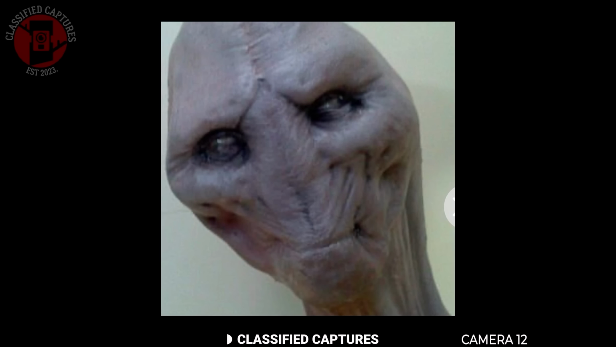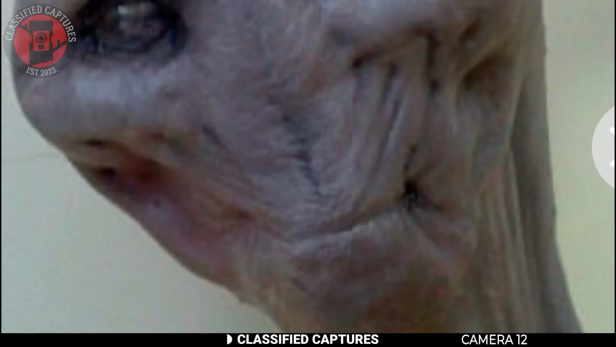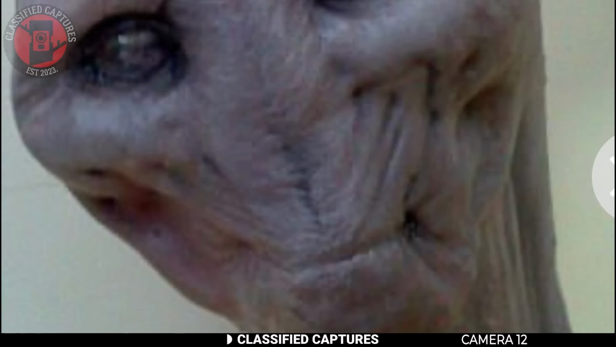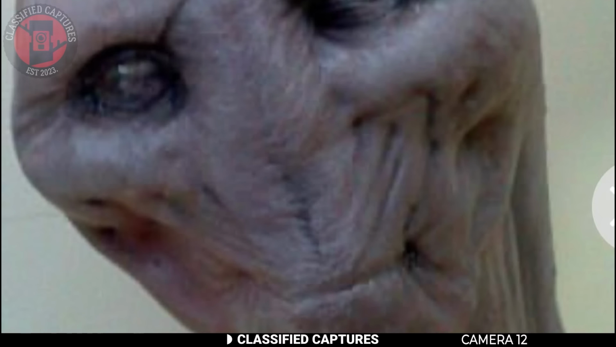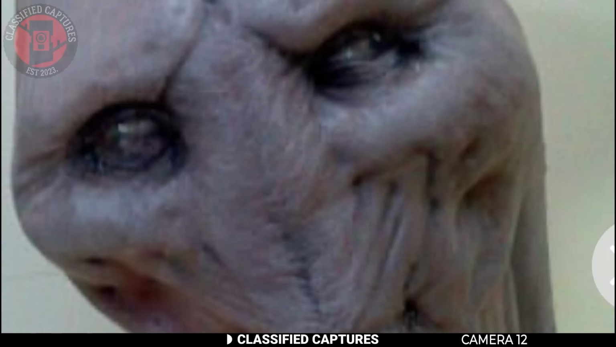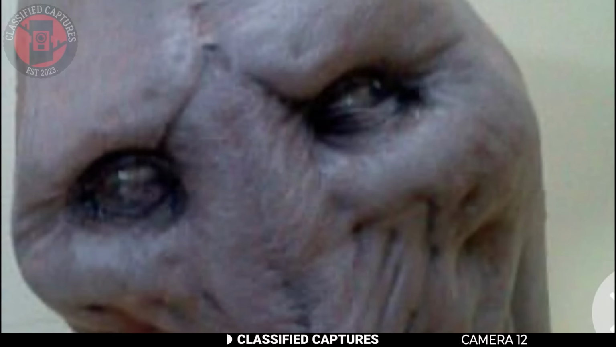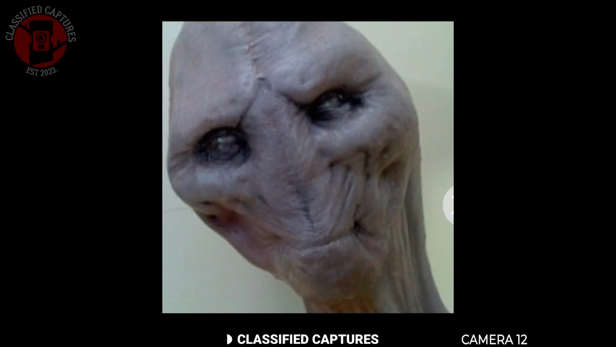When the image was shown to some groups, it was quickly dismissed as AI-generated or digitally altered, but many pointed out that it doesn't really look like most of the obvious fakes we see online. The details seem different, almost too specific. That has left people debating whether this could actually be the real deal. So is this just another digital trick to fool people, or are we truly looking at a rare glimpse of something not from our world?